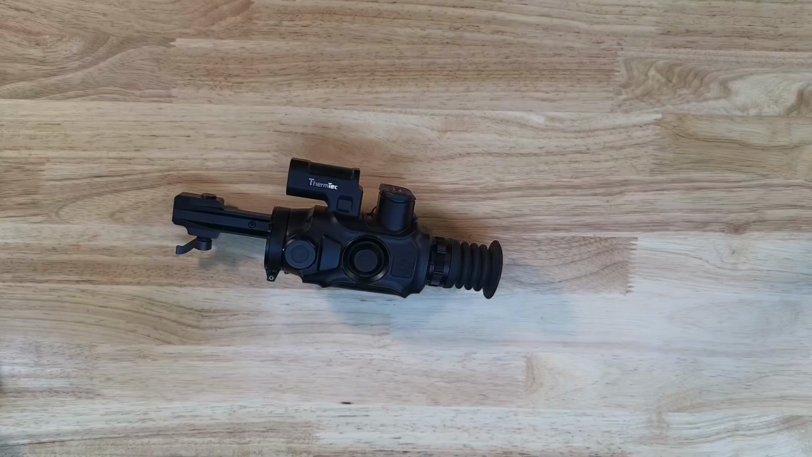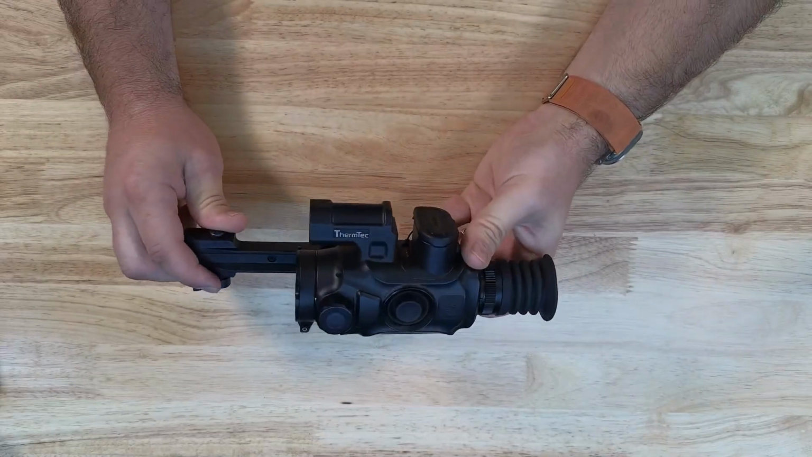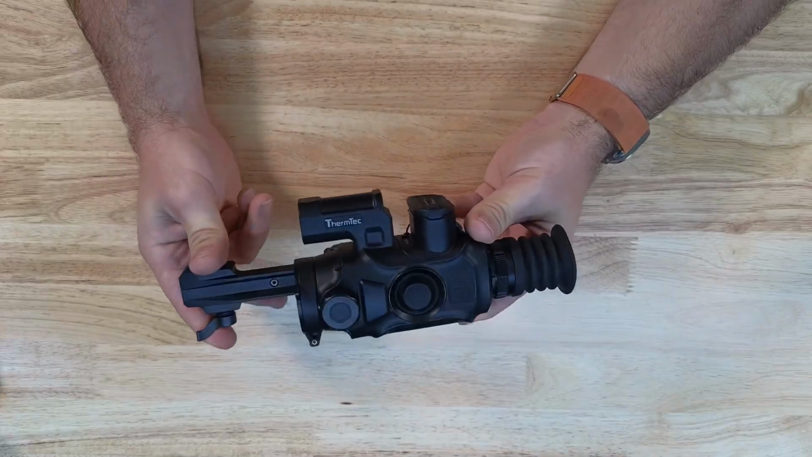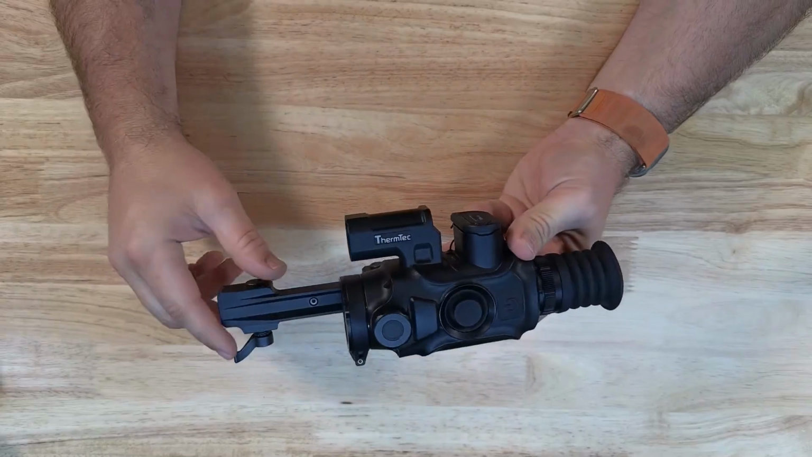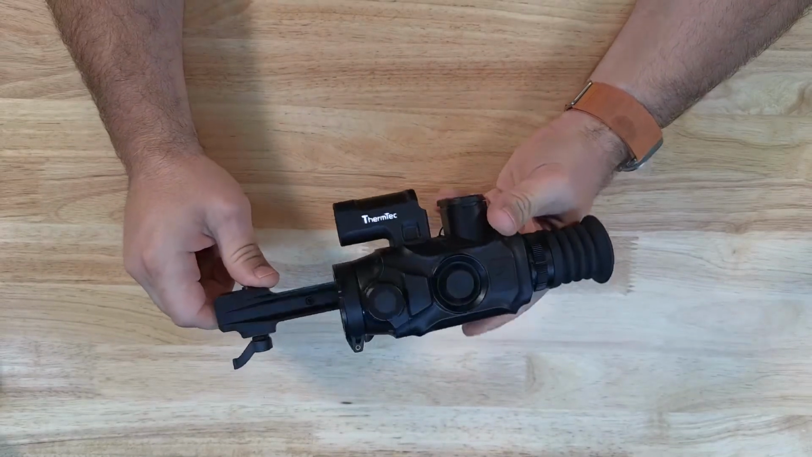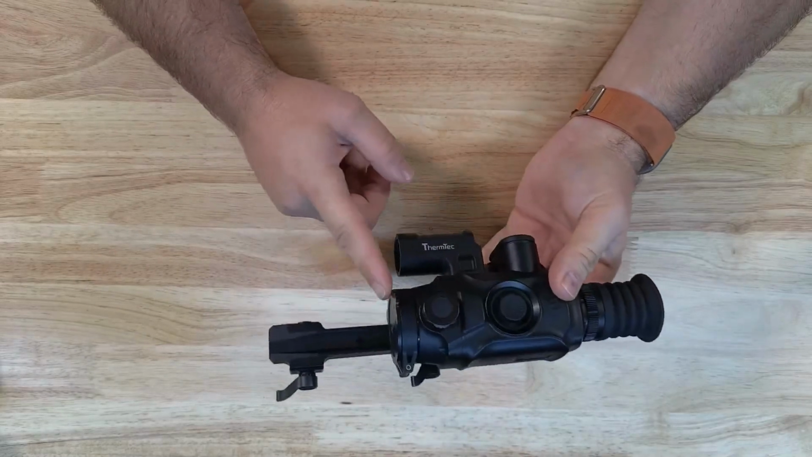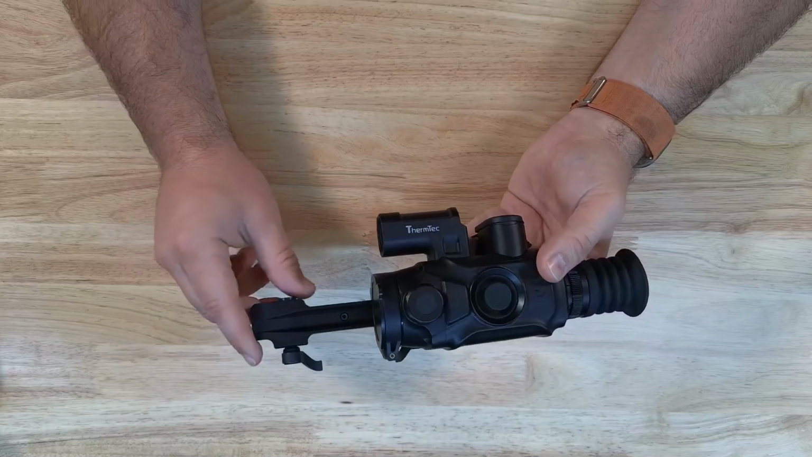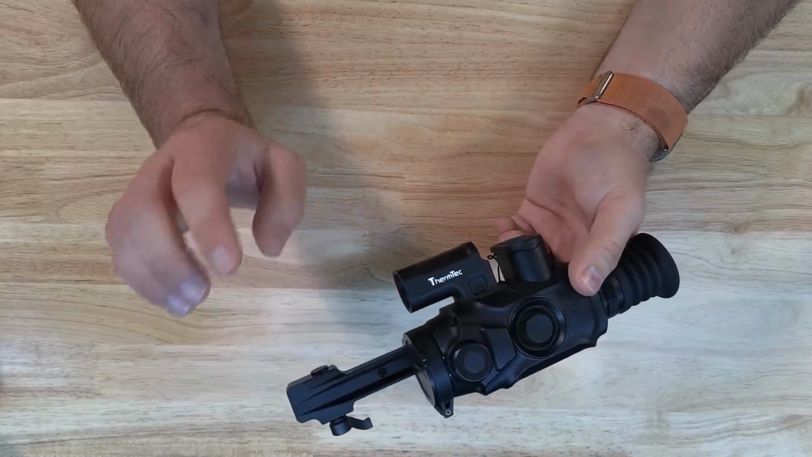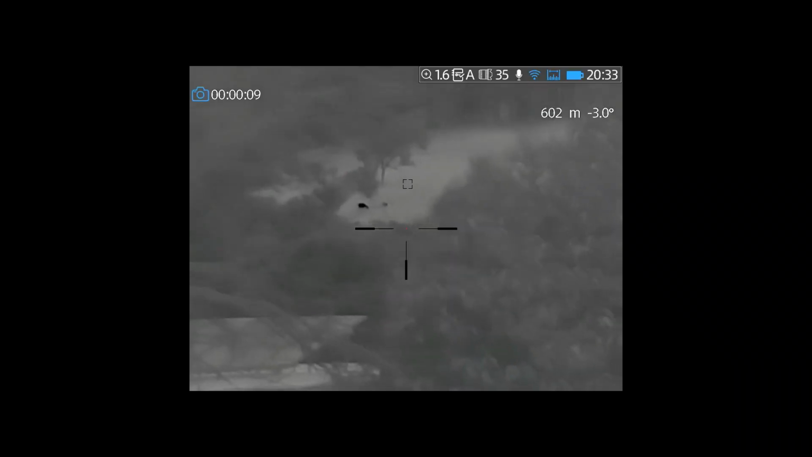Now, what we're going to do today is have a look at this ThermTec Vidar 635L. And this is one of my favourite little devices because it is absolutely jam-packed with features. Now, it is a short-range device because it's got a 35mm lens and a 640 sensor, so it gives us 1.8 base magnification. And as you'll see, as we start to digitally zoom in at those long-distance things, it just doesn't hold its image cloud very well.